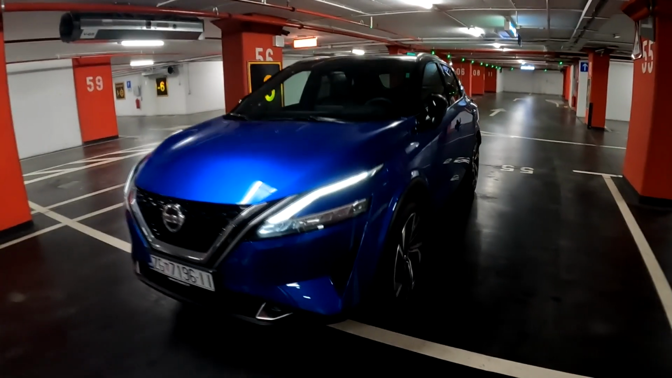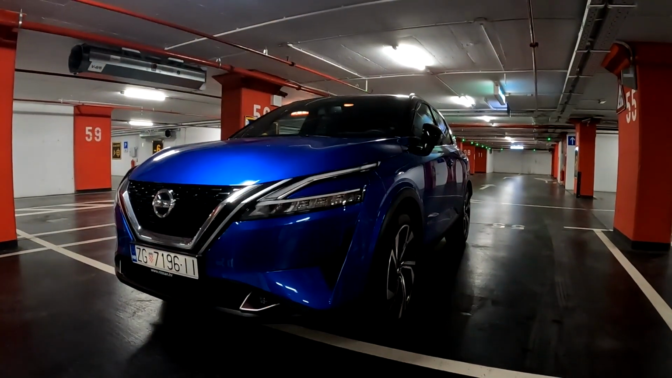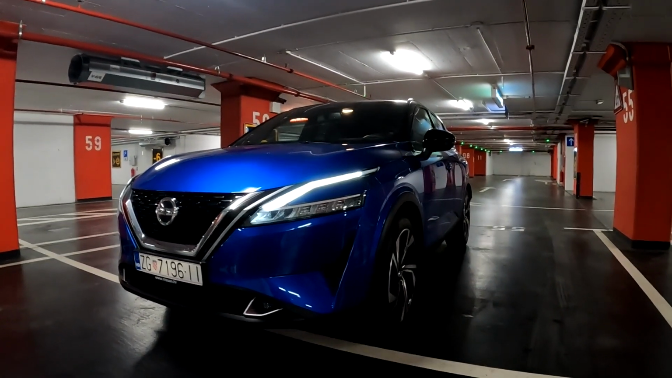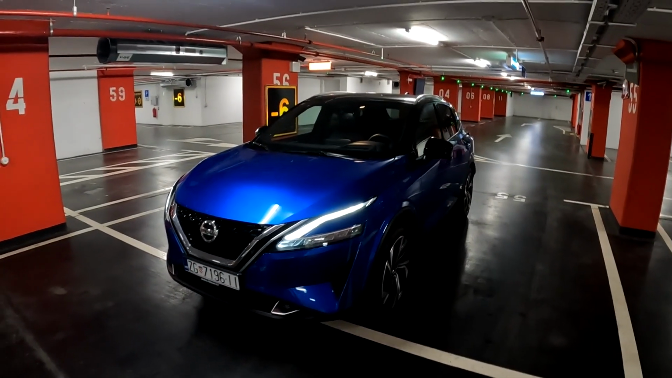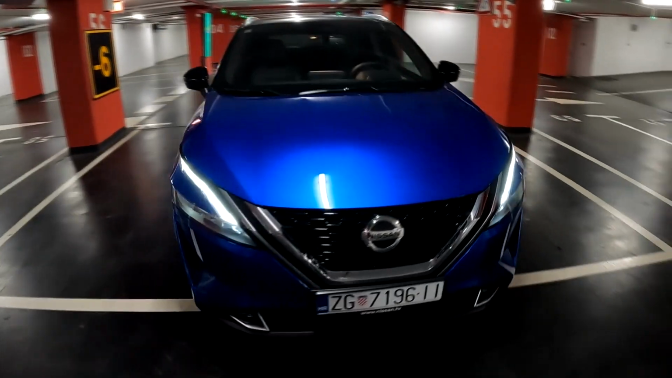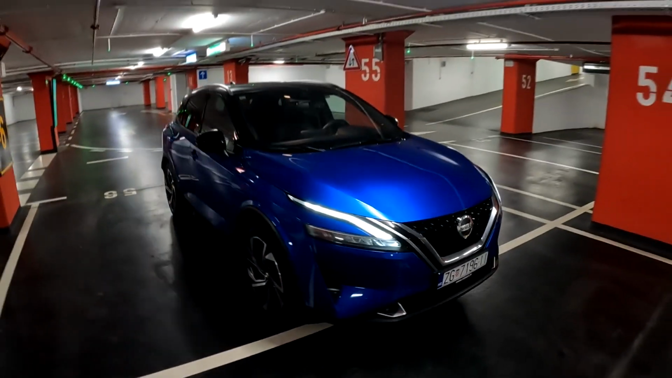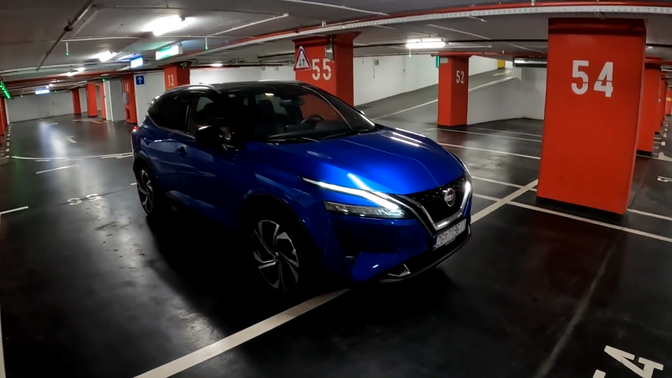Hello guys, welcome back to the channel, welcome back to a new video, and today we are going on a night point of view drive with this car, the new Nissan Qashqai 3rd generation model. And today we have the Tekna Plus trim in this beautiful magnetic blue color with the black roof and black mirrors. So gorgeous spec. We also have the 20-inch wheels.